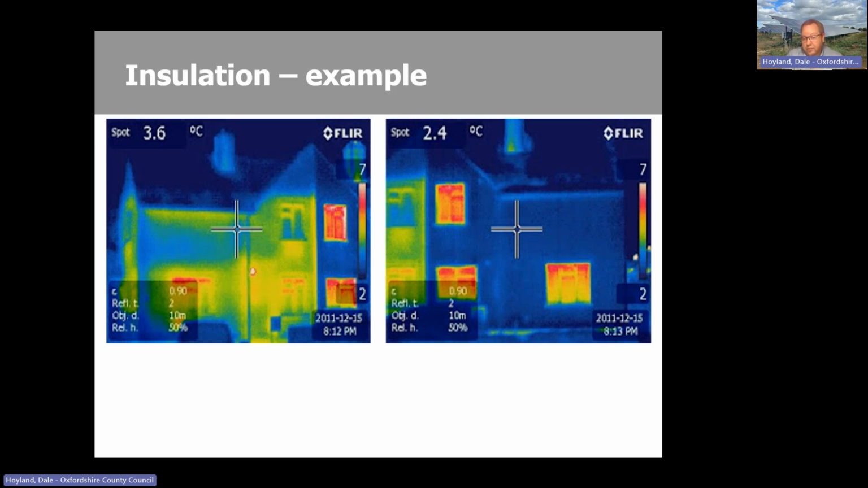And the second interesting part of it is because the two homeowners, two neighbours, were friends and very willing to sort of collaborate on this project. So they both heated their properties for a couple of hours before we came along and took this survey. So we knew that they were both about 20 degrees. So the difference there is clear to see.